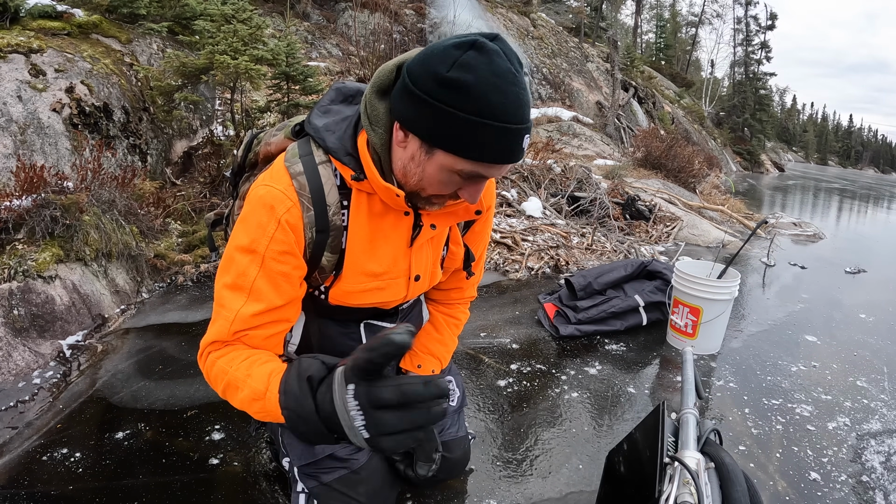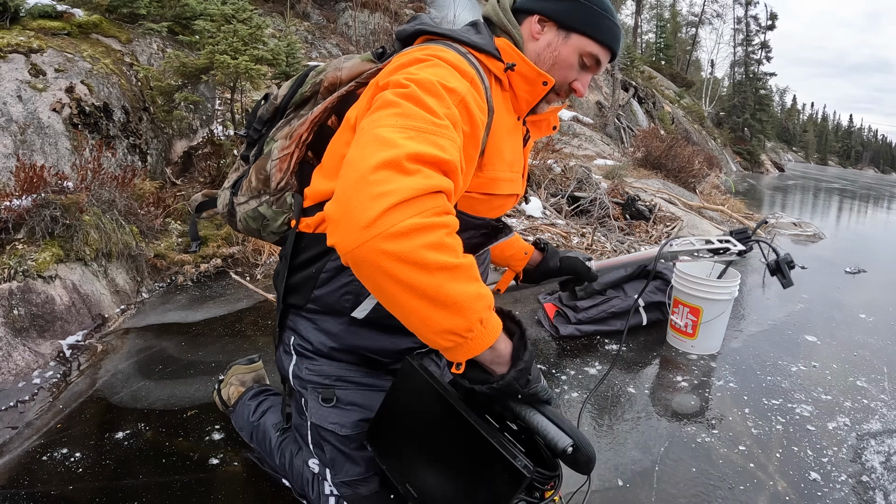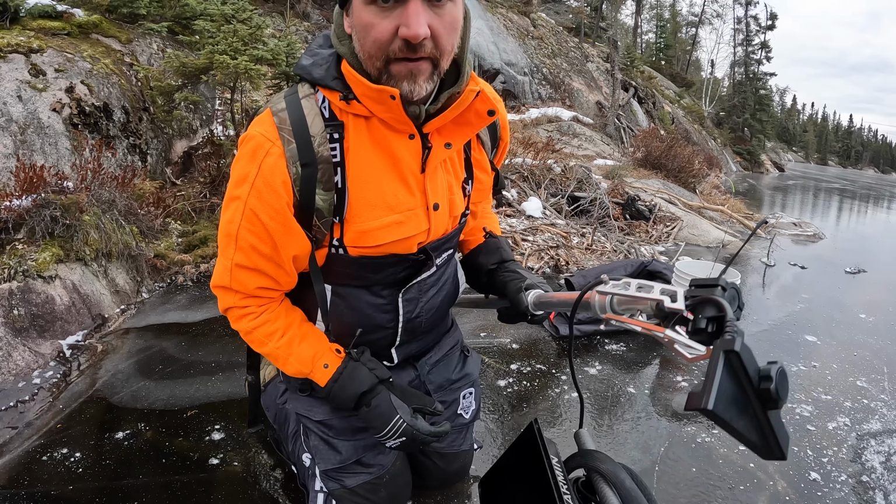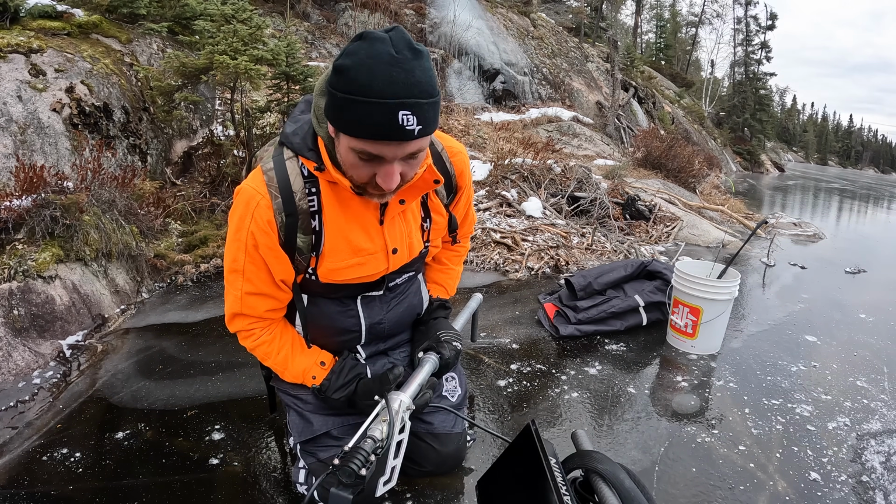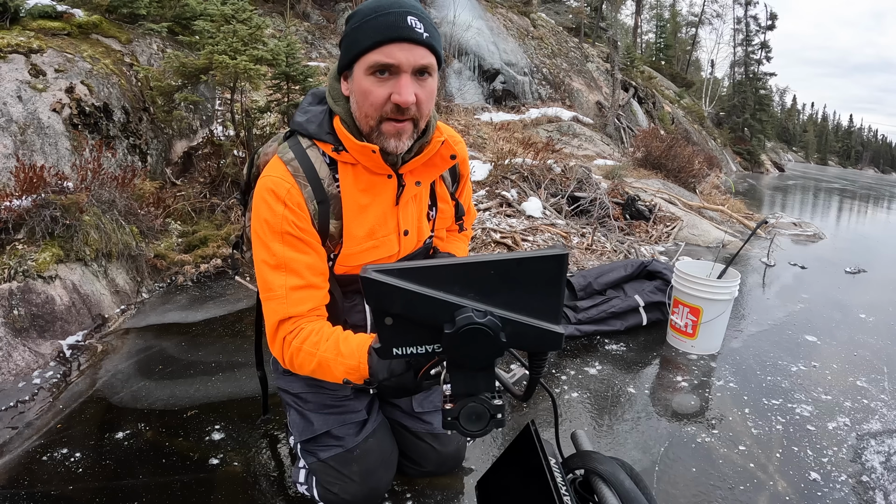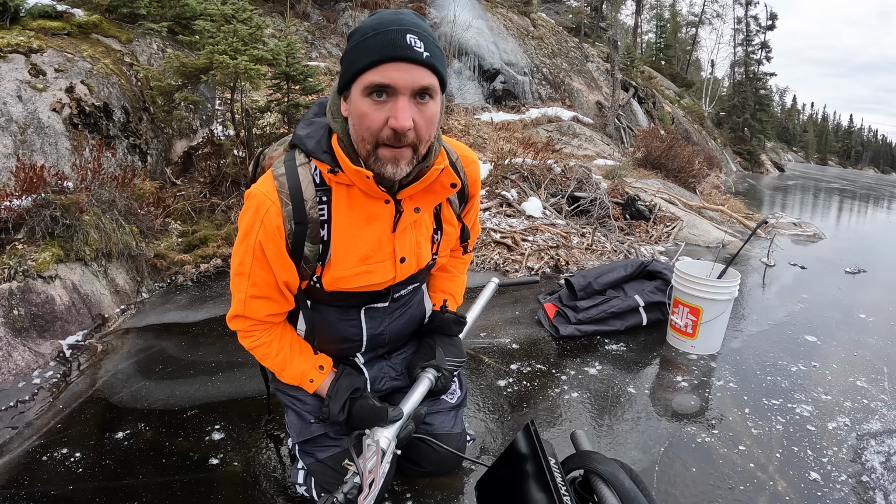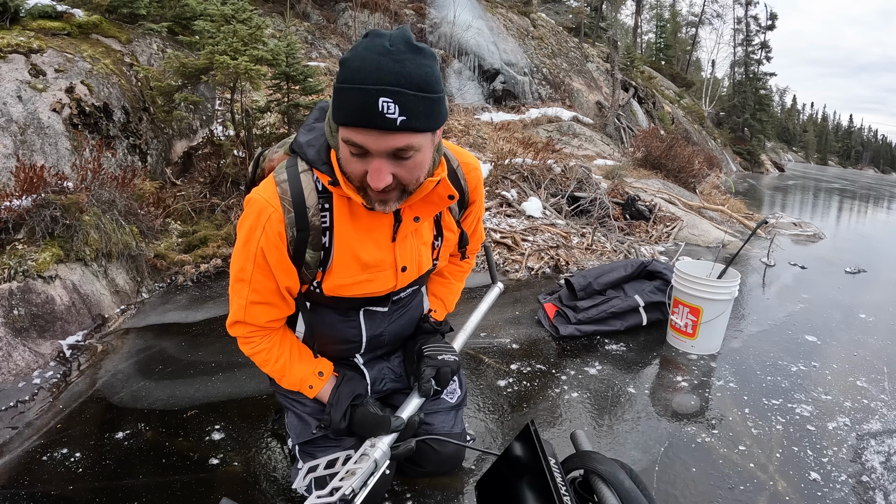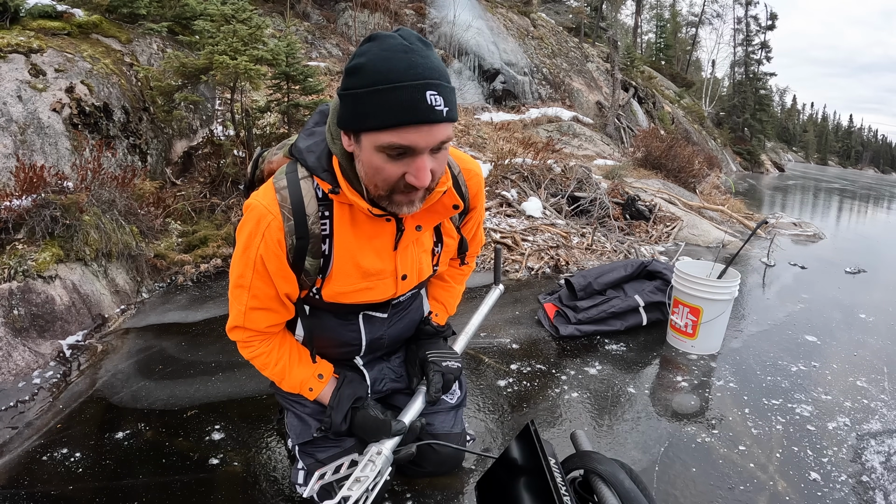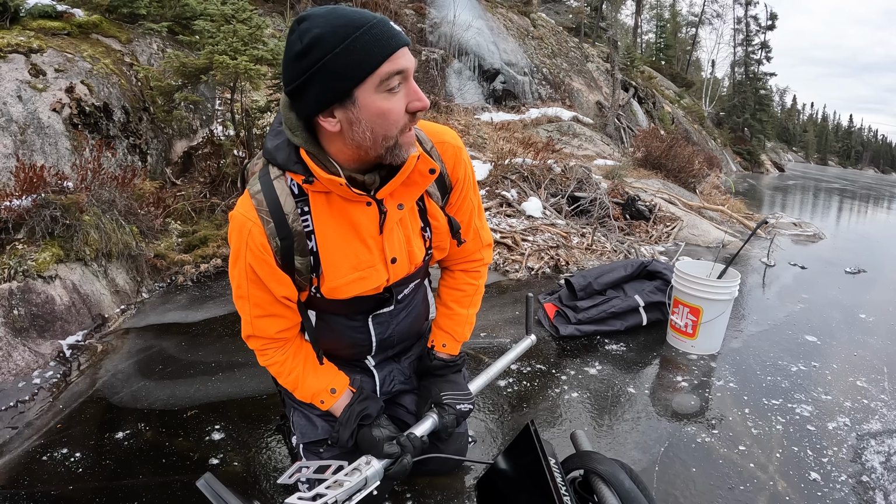So I frickin' hauled this Livescope all the way in. Usually I don't even use a flasher for brook trout just because they're so shallow, or that doesn't really matter. But I've got my Livescope set up on perspective mode. That's for shallow water fishing. I played with it lots down south in the Bassmaster Opens this year, and I think that there might be some advantages to it that we're missing out on for ice fishing.